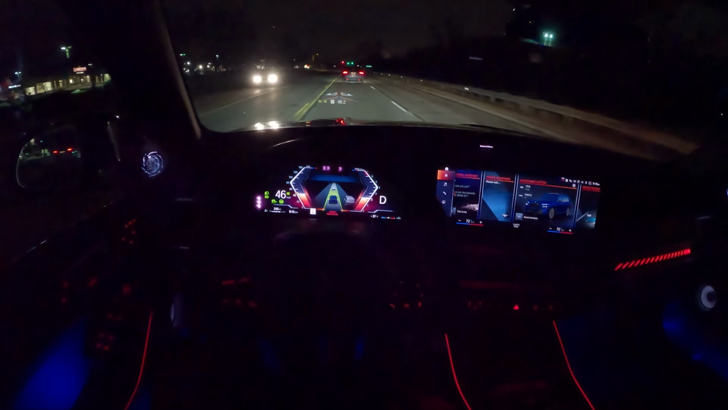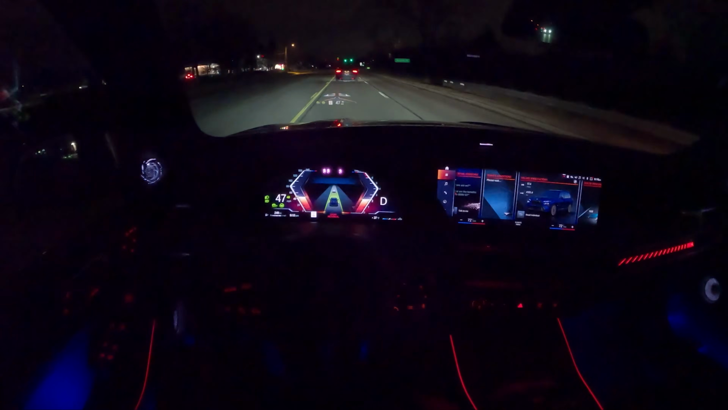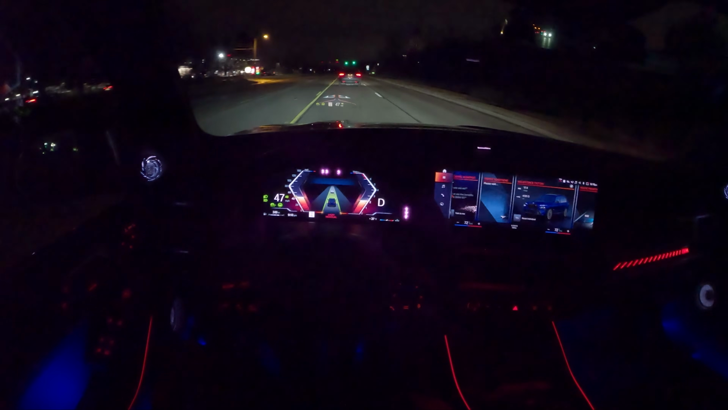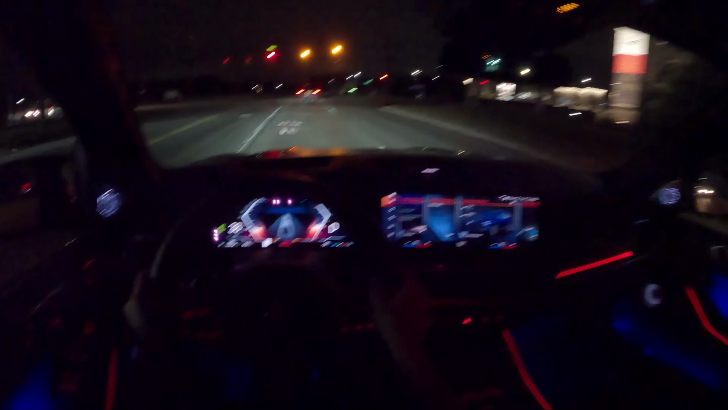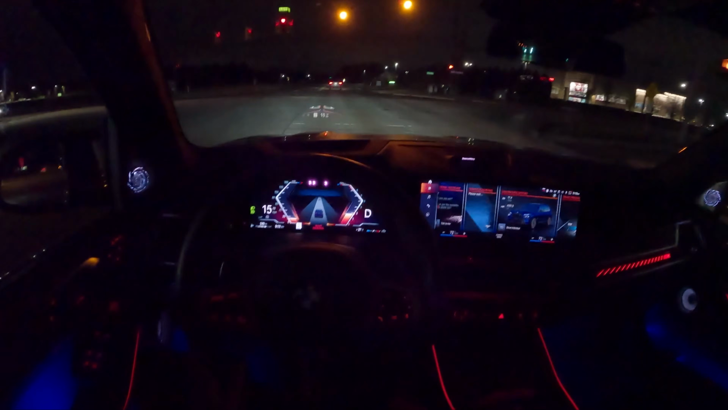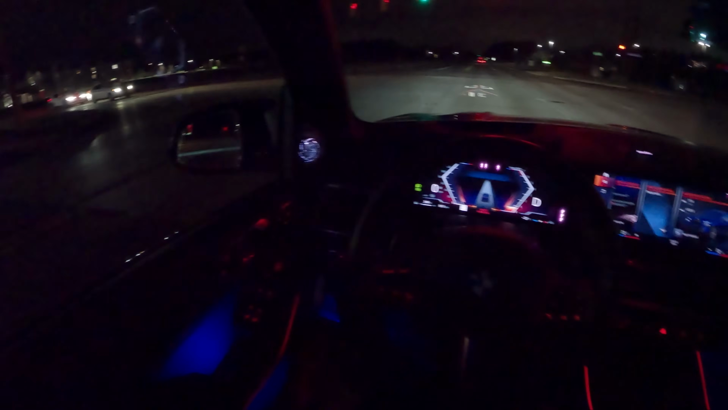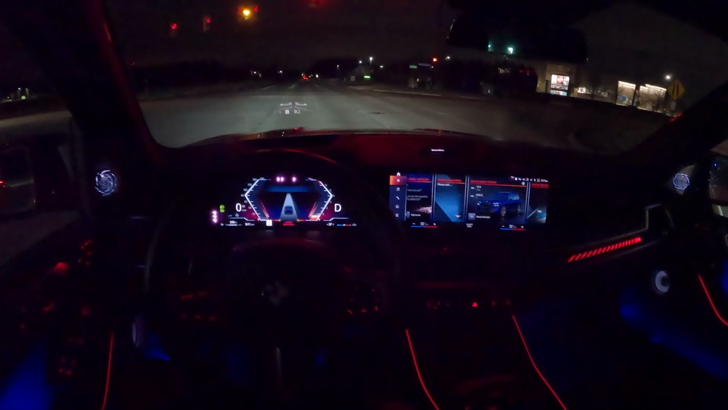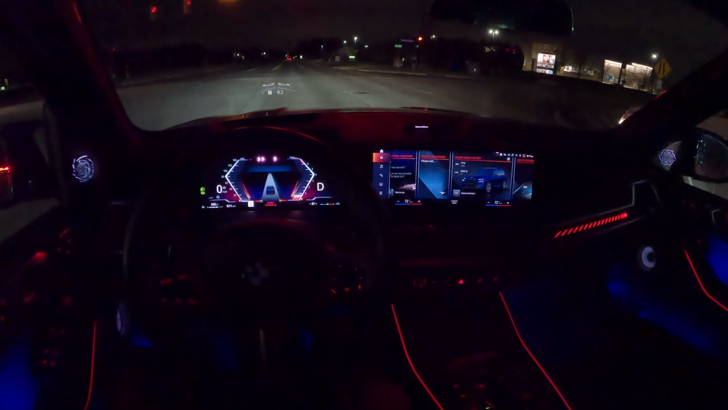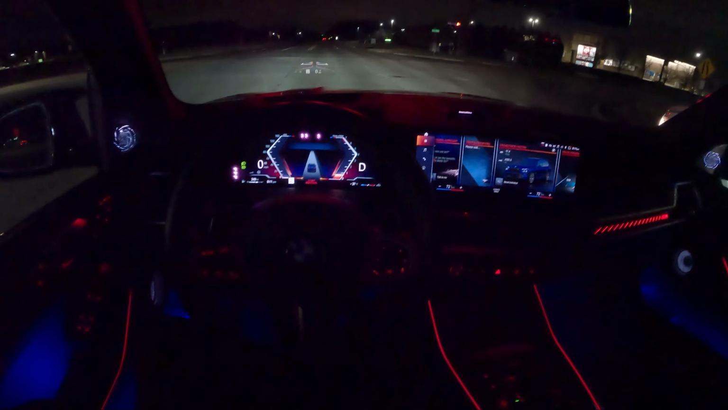You can see here in this screen we get a bit of a visual of what's going on around us. We can see some other cars, other vehicles. This will also auto lane change. I don't know if it does it on back roads, but on the highway, the auto lane change is actually really aggressive. Kind of interesting. They must have studied BMW driver habits and calibrated it accordingly.